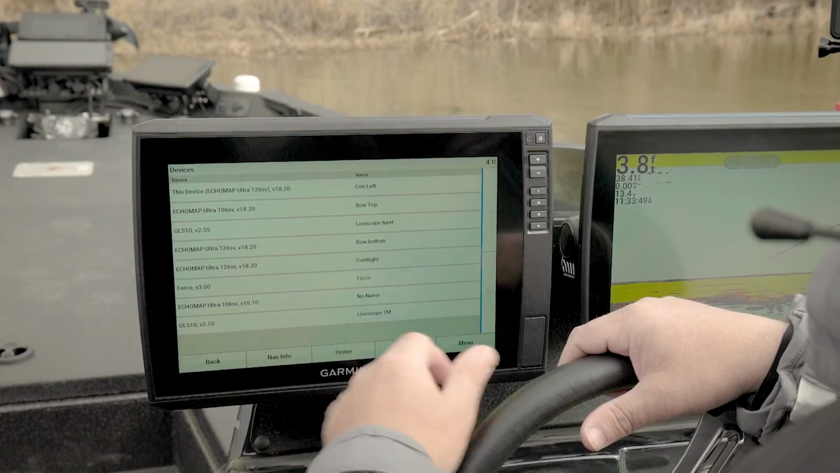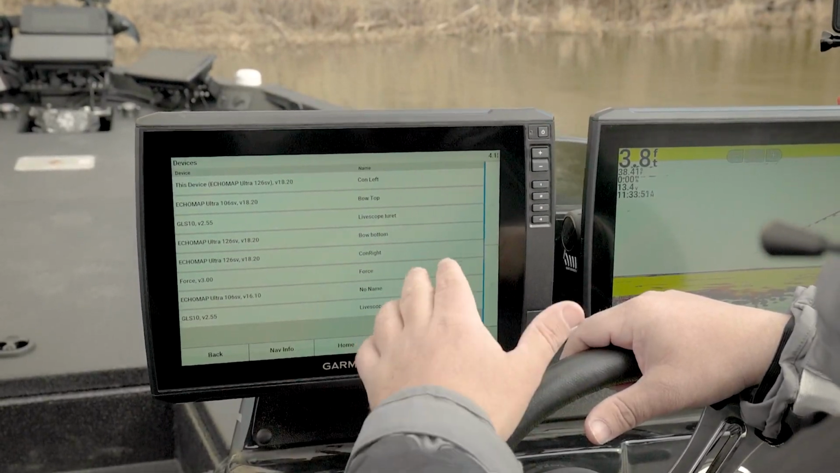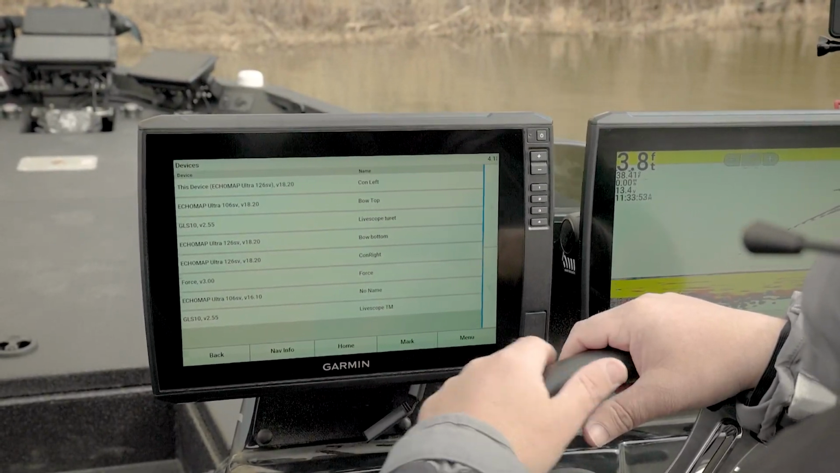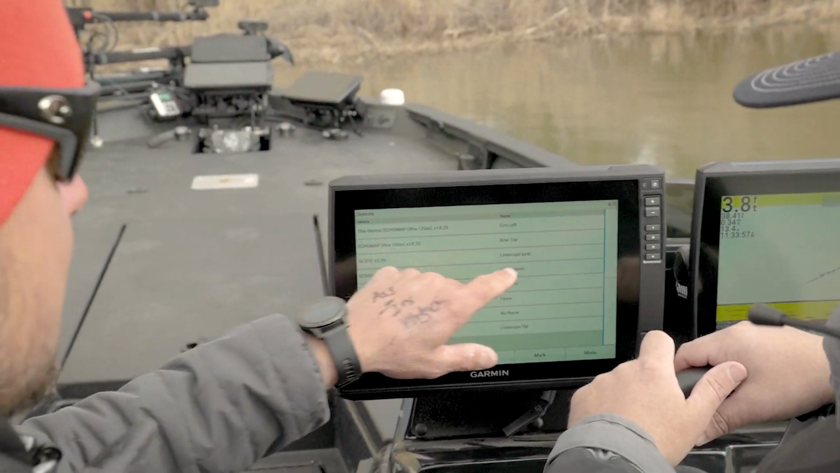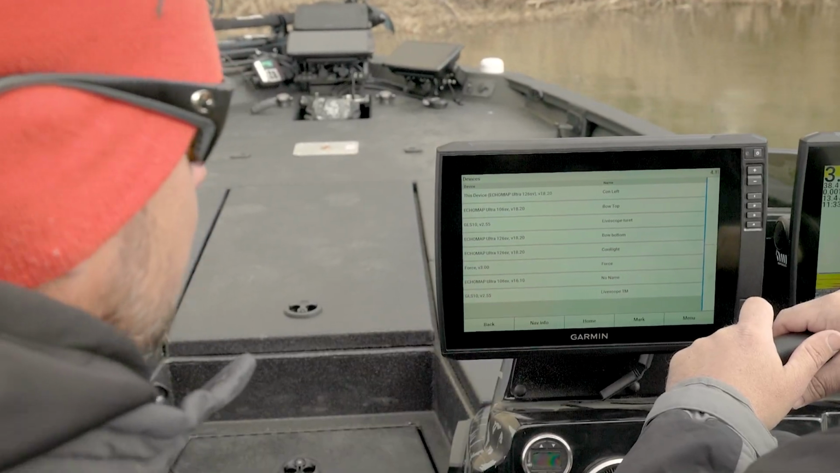Then this 106 right here, Jason, I believe that's going to be your turret unit. You can see that the transducer is named turret, but not the unit. Correct. The only thing that was done at Bass Tank was he had to go in and name this stuff. Just because we have so much going on, he had to name it to be able to keep it separate. That's the only thing that's been done on these units, is these have been named.